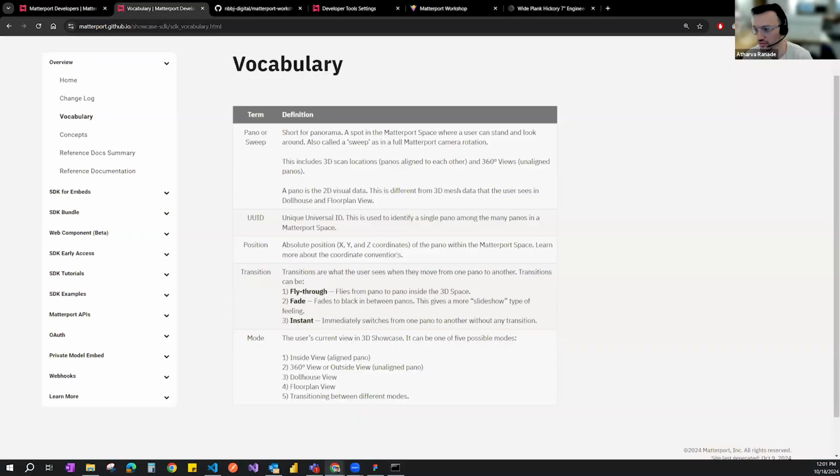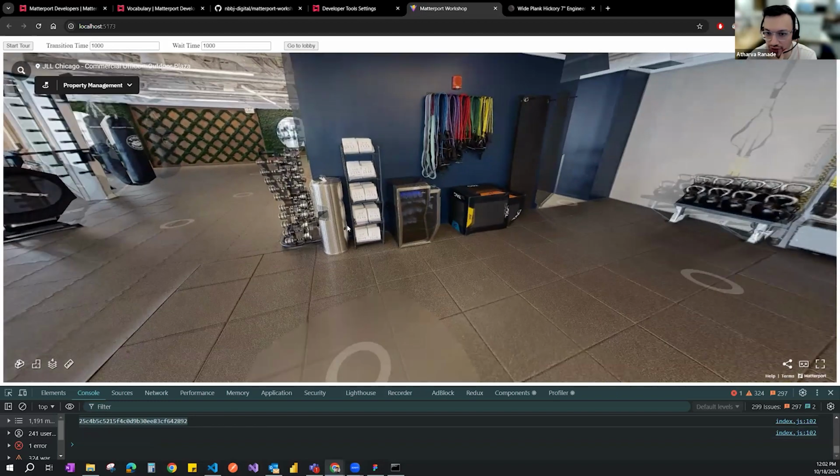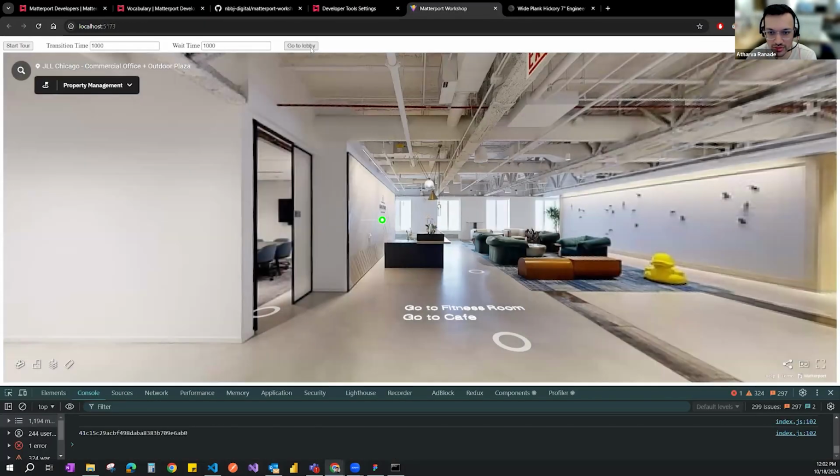Position is XYZ, and I just went over how that XYZ coordinate system works. Then the transition. There are essentially three types of transition: fly through, fade, and instant. To understand each, when I click on this and it goes from one to the next, this is a fly through because you see both scenes at the same time. Fade is when it goes to black and then fades out to the next one. And instant is the one where, when we click on lobby, it instantly opens the new one. There's no transition involved.